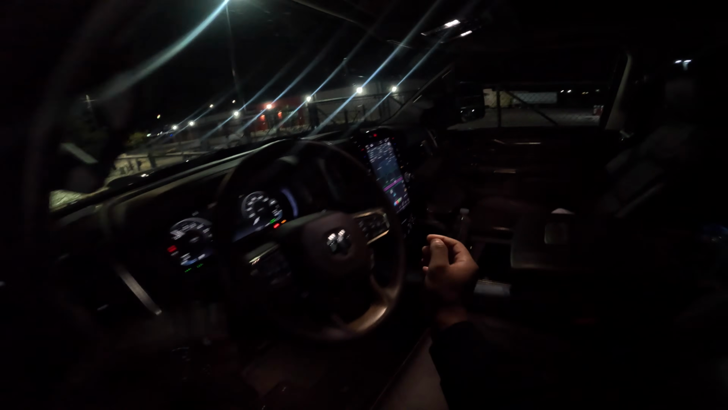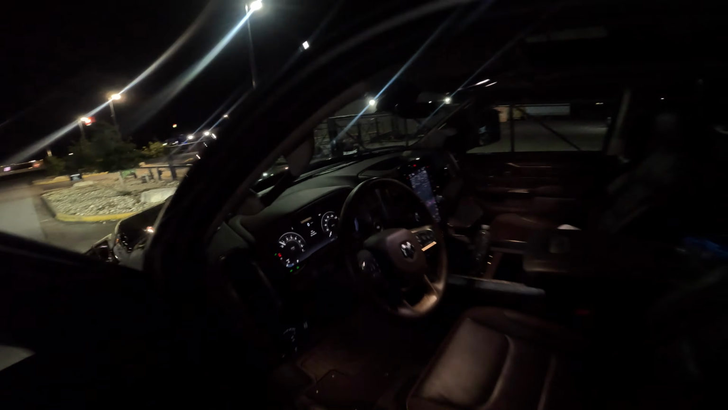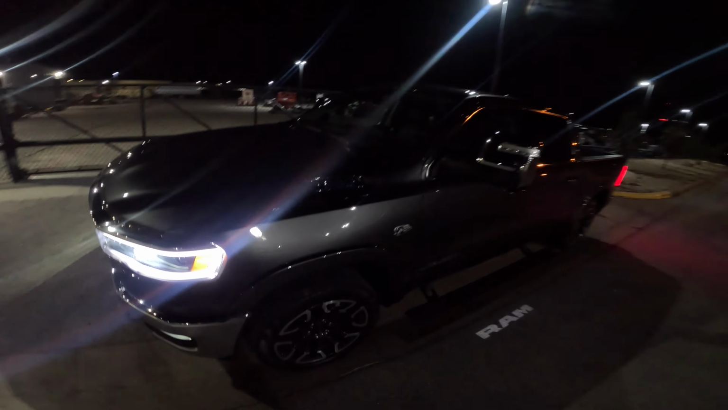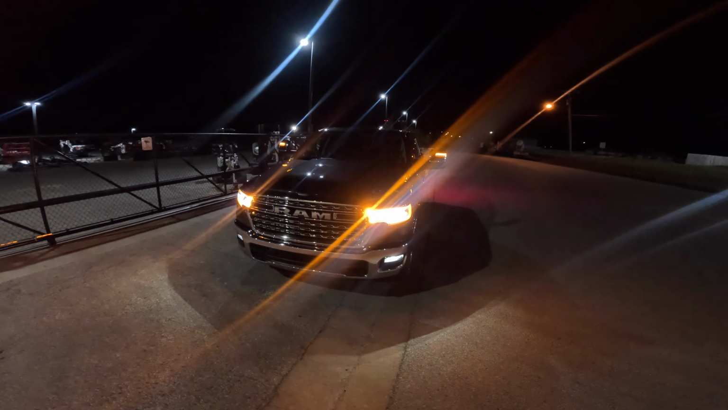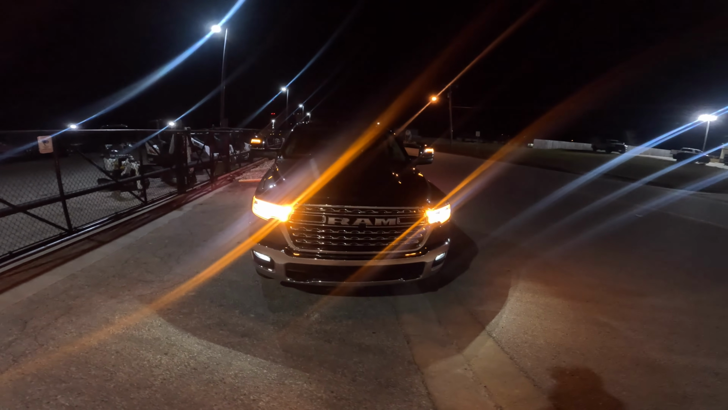See what it looks like with the hazard on. Oh, the whole beam is running.